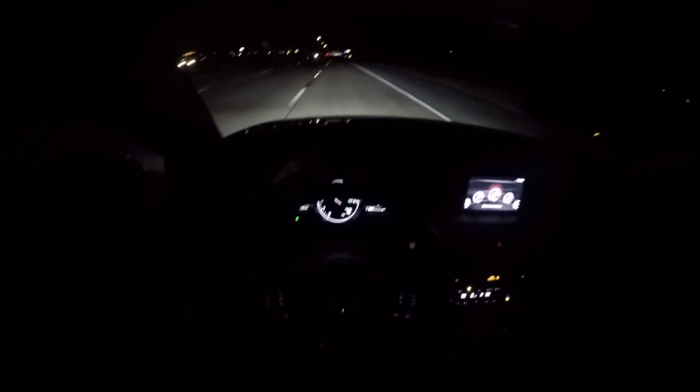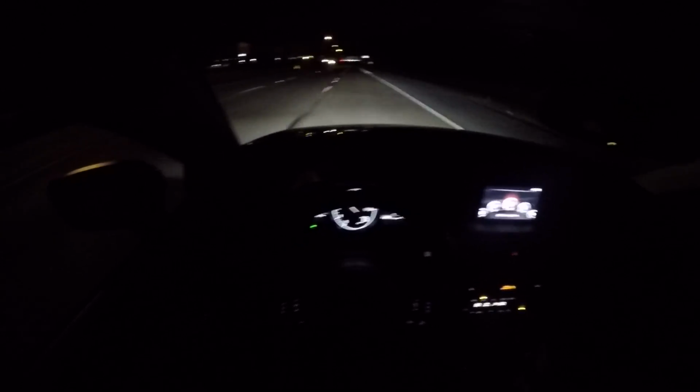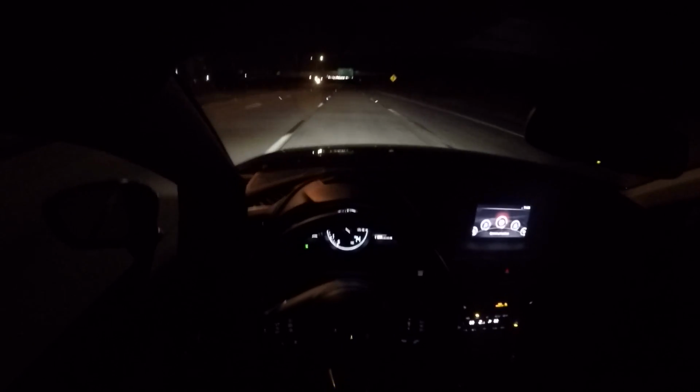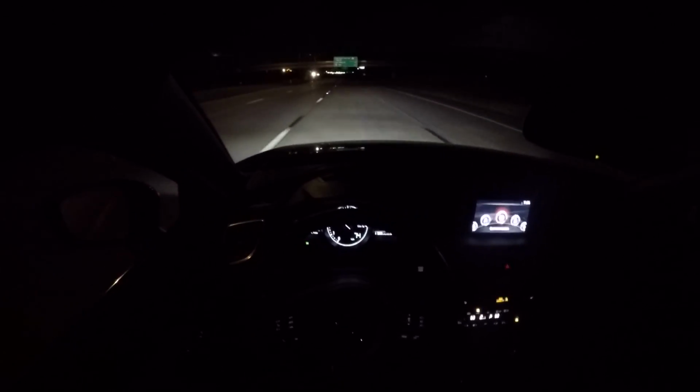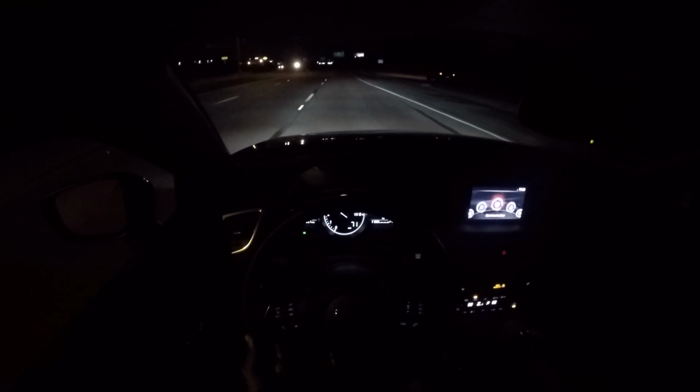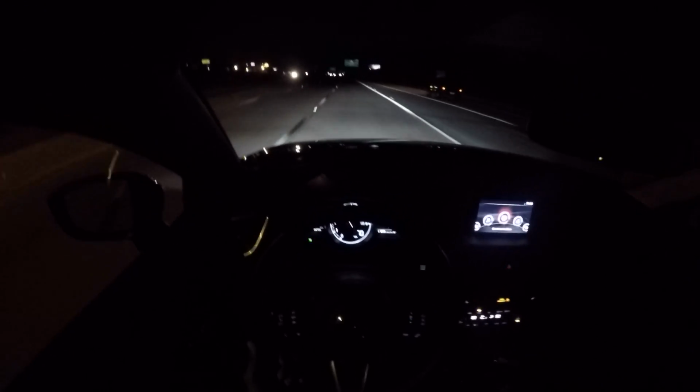It drives very smooth. So once again, like I mentioned in my last video, if there's one word to describe this car, it's definitely smooth. This is probably one of the smoothest driving cars. It literally feels like it's running on double cream. It's ridiculous.